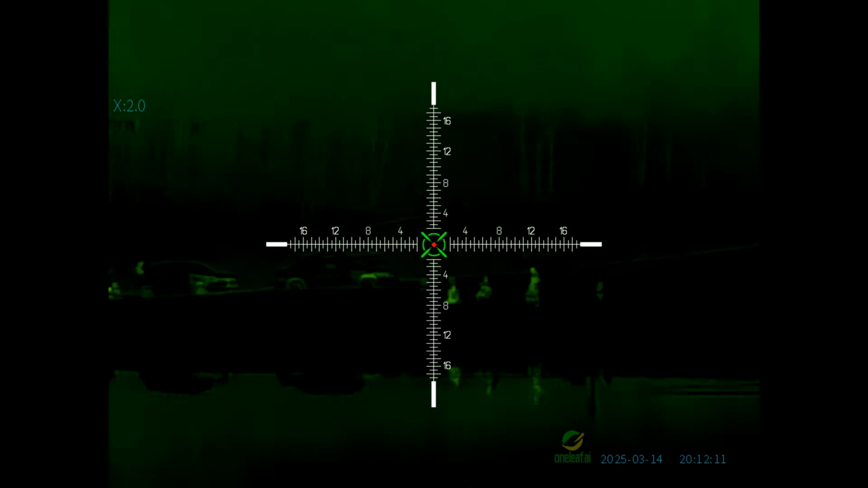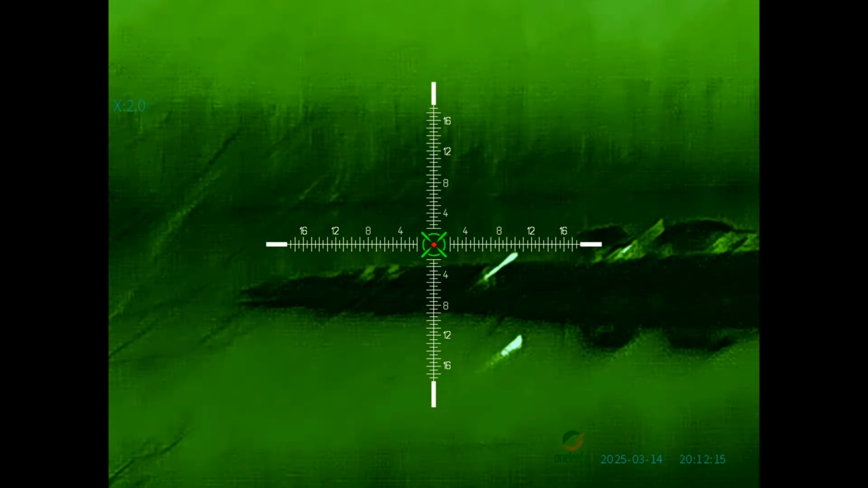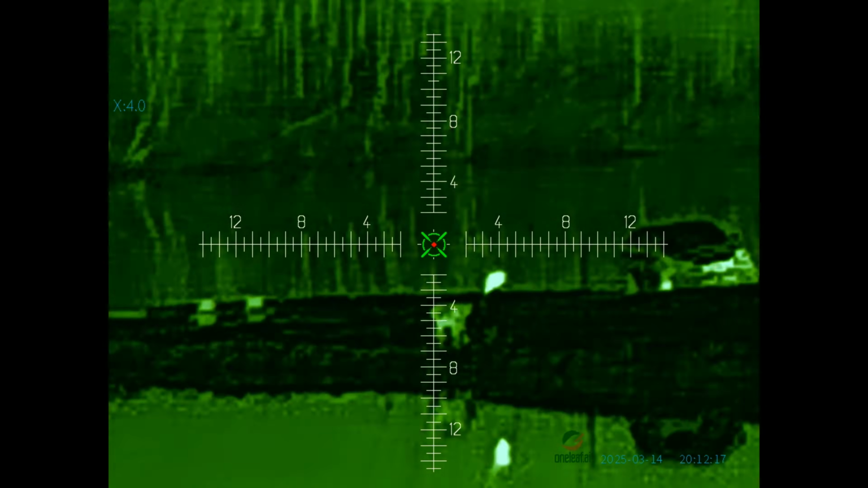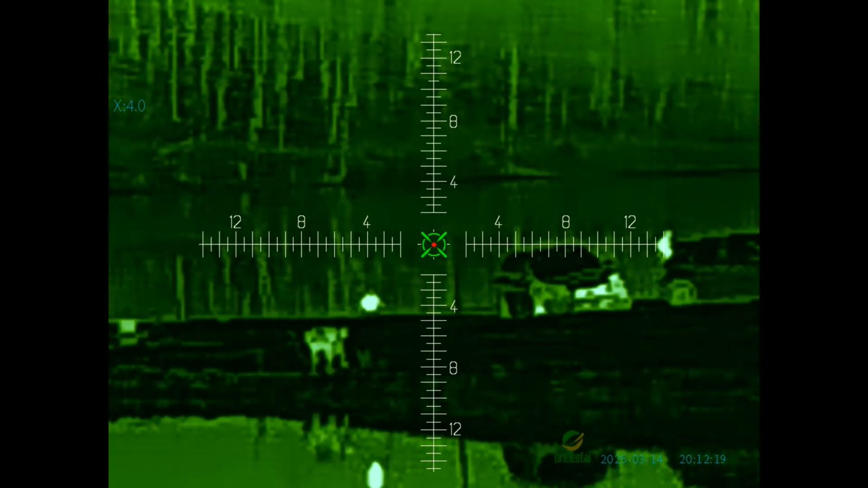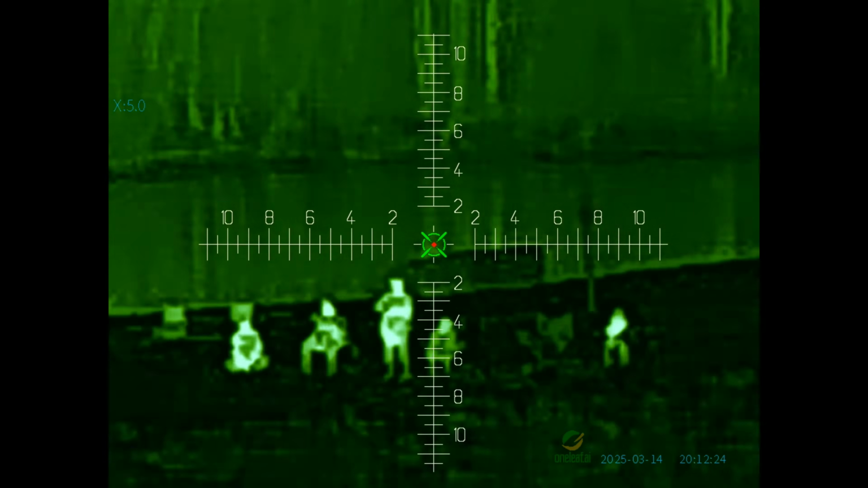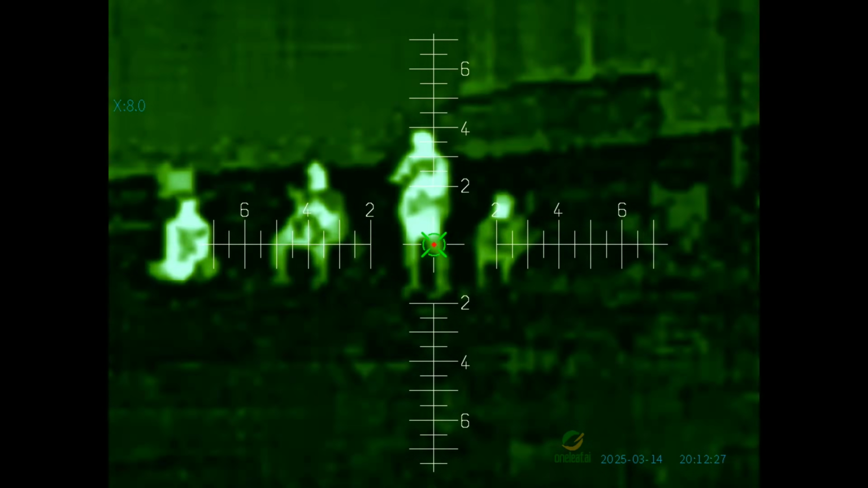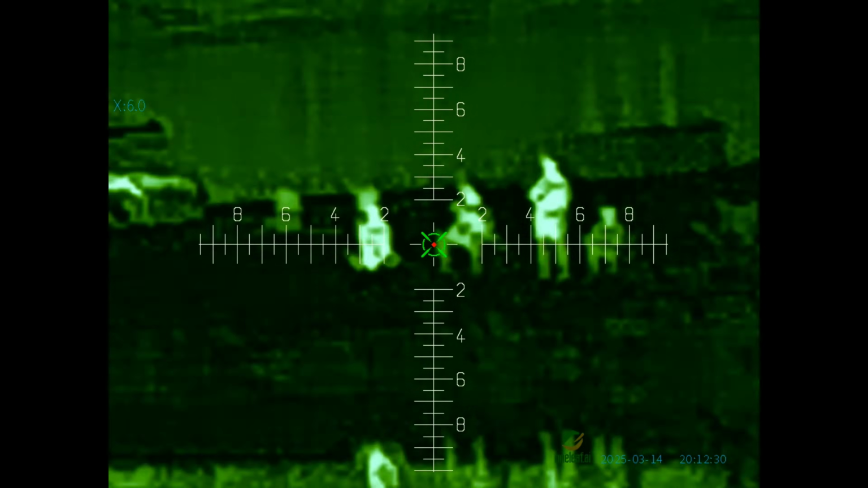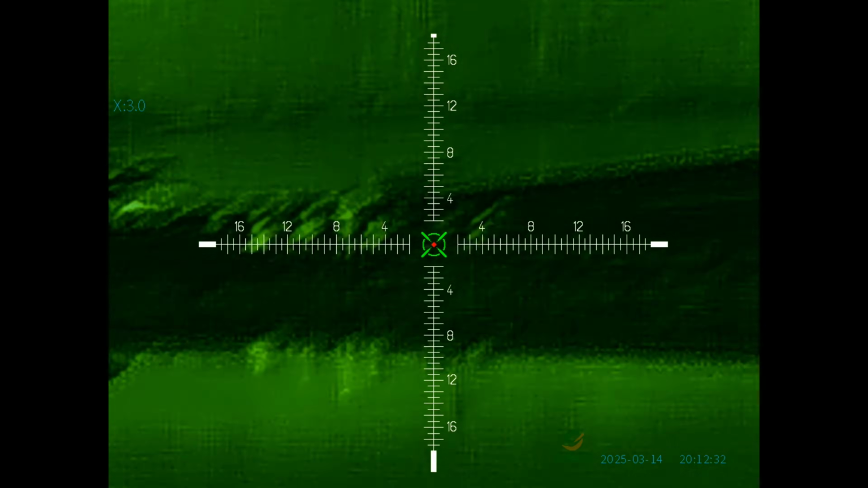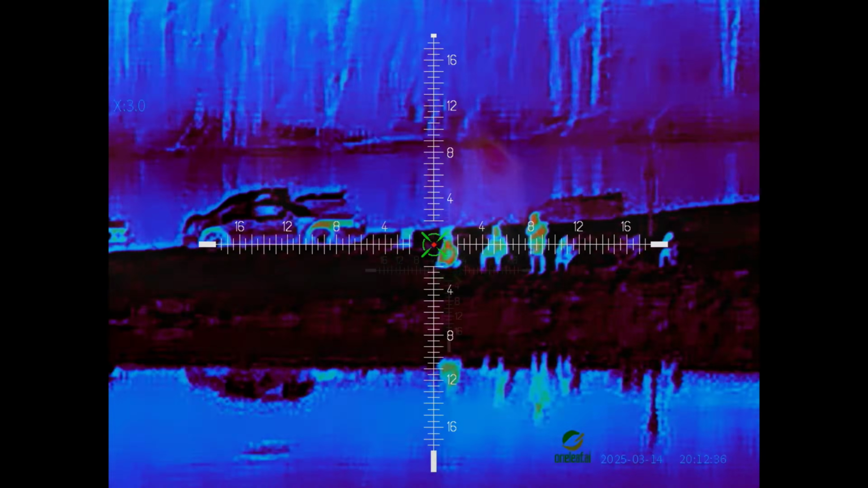But here's where we left off, and I just wanted to recap on this because this is pretty good footage. Way across the lake there is over 1,000 yards, but down here where all these cars and people are, it was like 400, 450 yards, and you can see them, other than my shaky hands, plain as day. Again, it wasn't quite fully in focus there, but I thought it was actually pretty good footage.